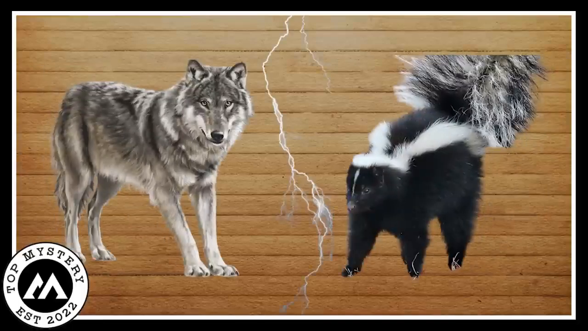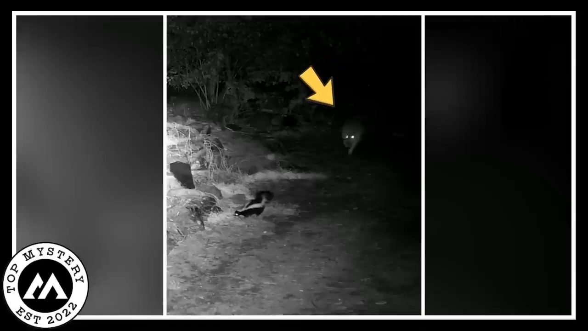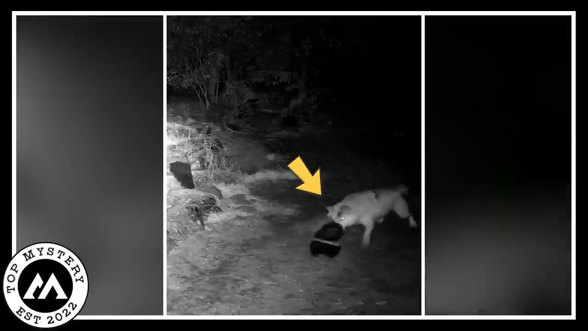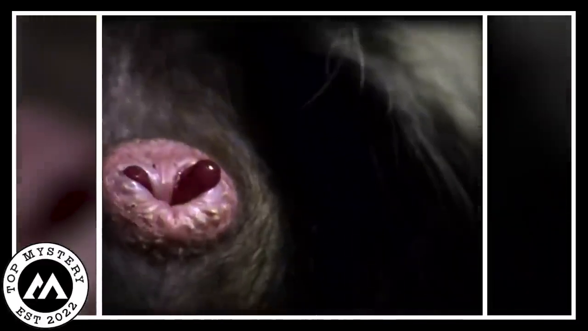Hunting gone wrong. Have you ever heard about a gray wolf hunting a skunk? Well, the other day, a trail camera recorded a fascinating incident that happened in the middle of the night. Apparently, a gray wolf was stalking a skunk and attacked it from behind, thinking that it would be an easy prey. However, things didn't go as planned. The skunk activated its defense mechanism and sprayed the wolf with its pungent odor. The wolf was taken aback and stayed numb and irritated for a while, trying to shake off the stinky mess.